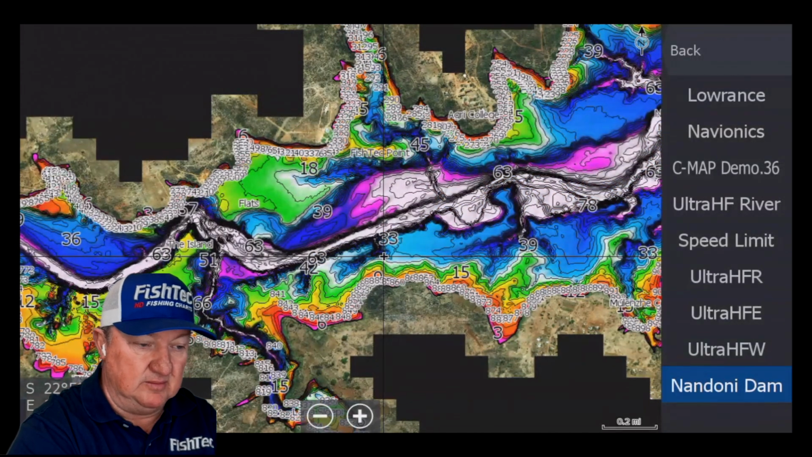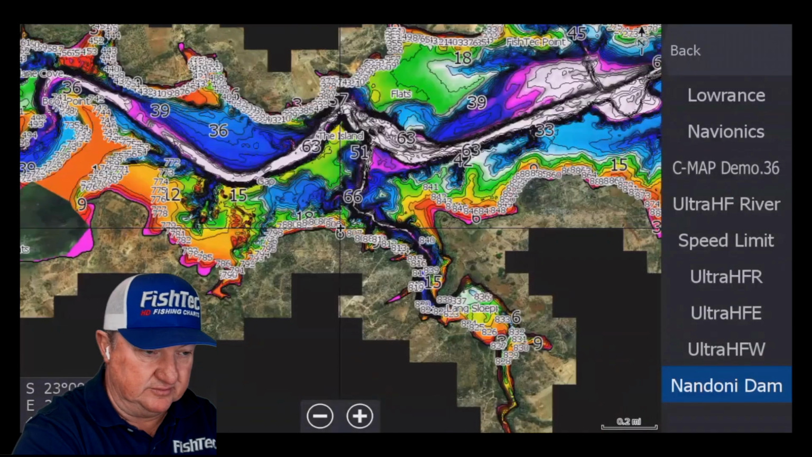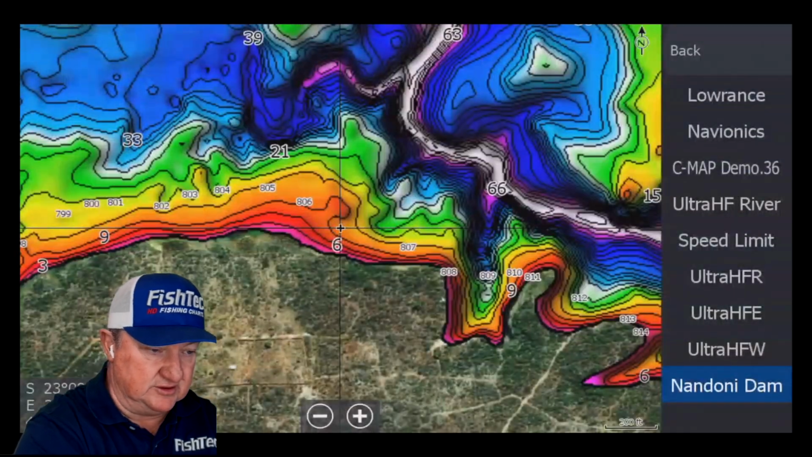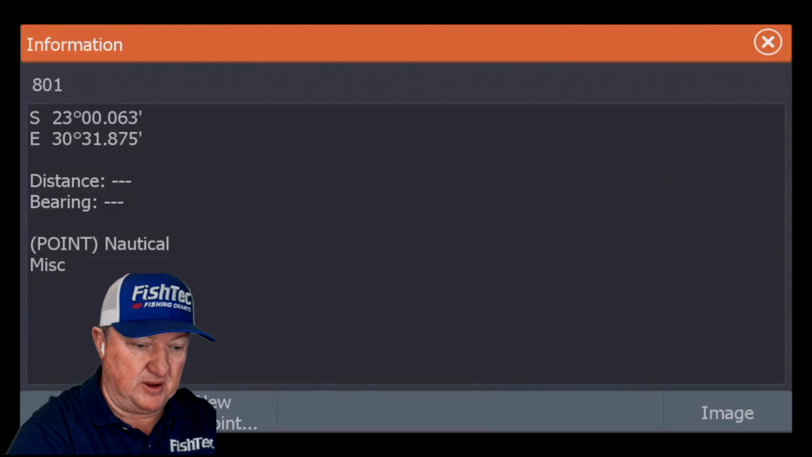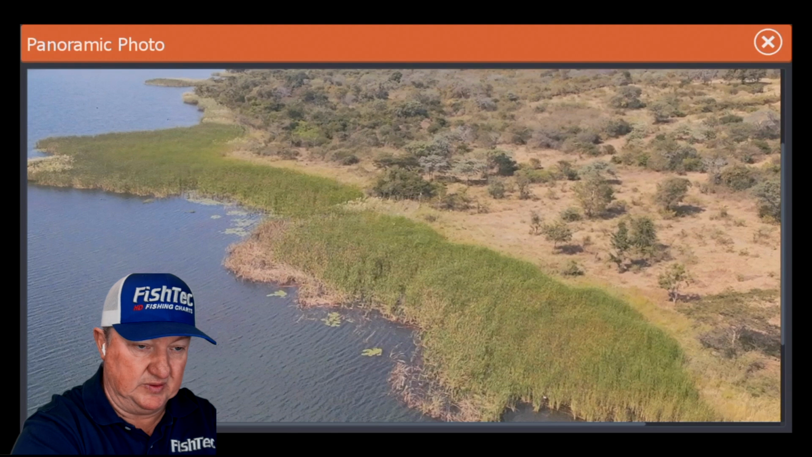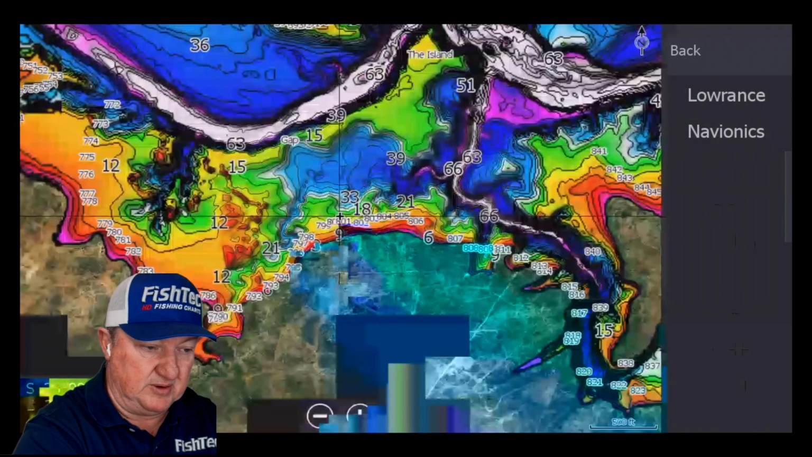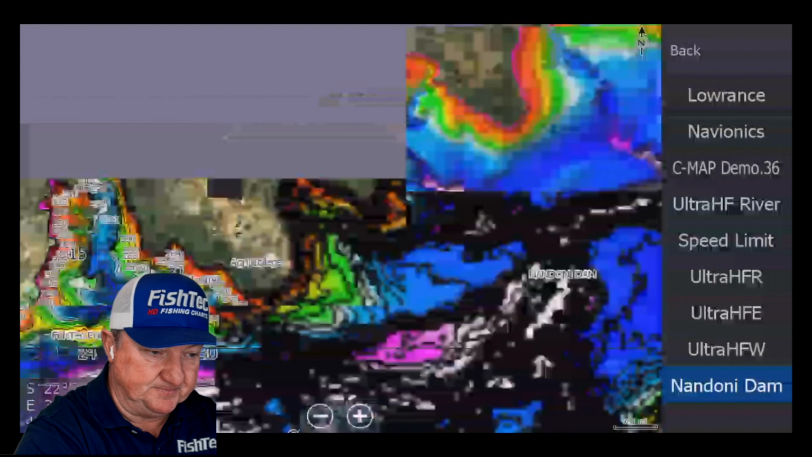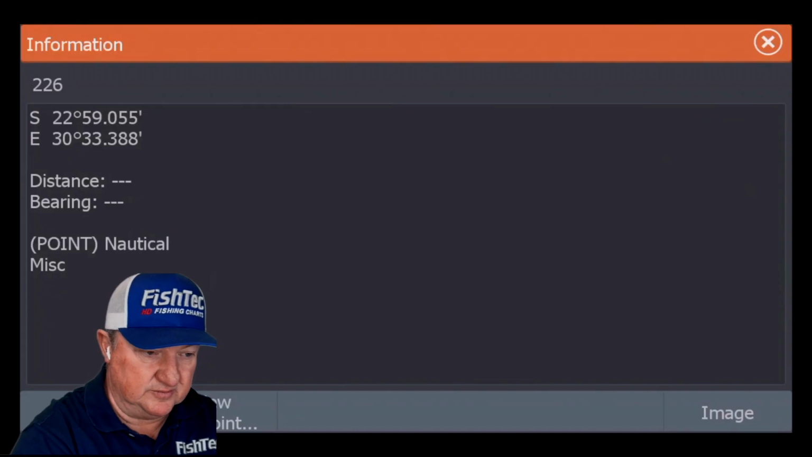Let's say this is going to be your target area for whatever reason, and you want to check this spot out. Just tap on your photographs, tap on the little pop-up image bottom right hand side, and there it is there. But there's something very unique about these photographs, which I'm going to show you.